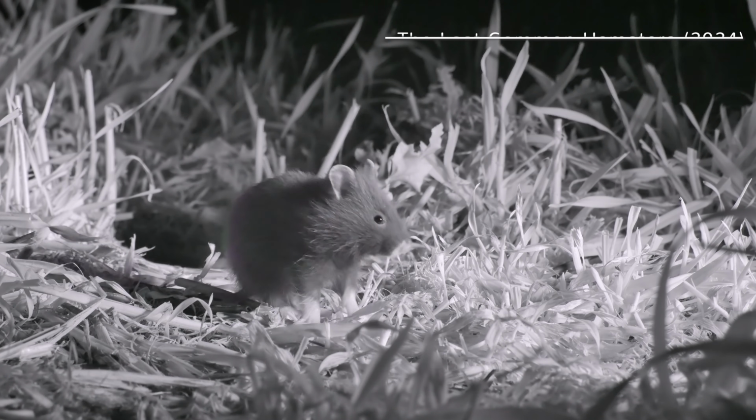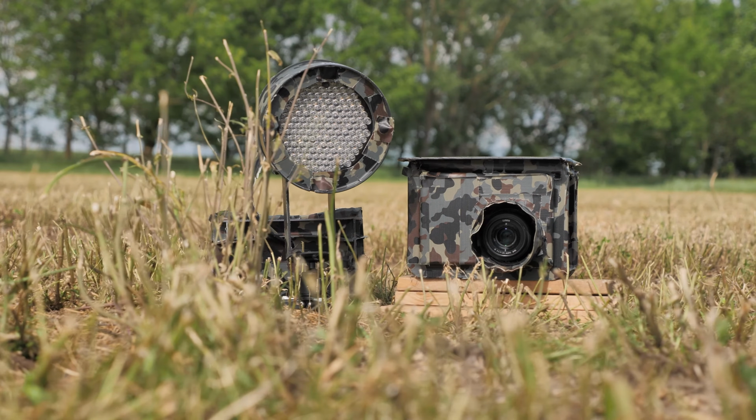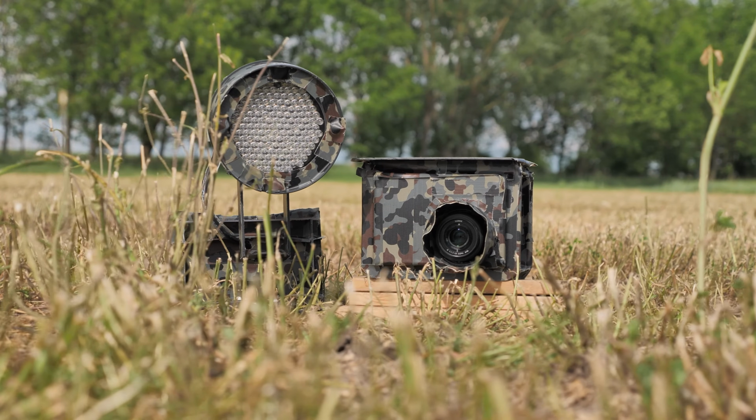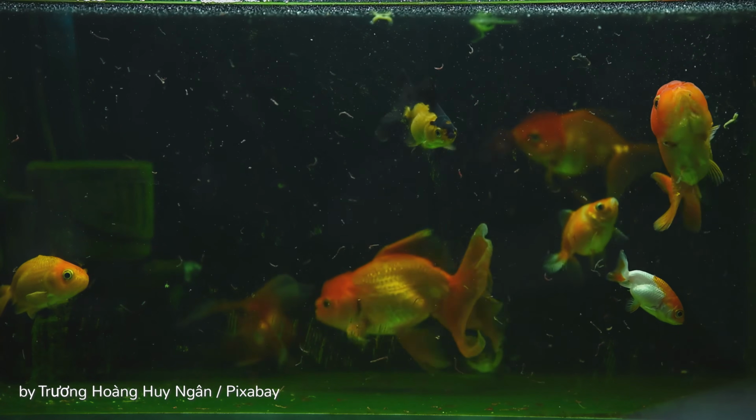Depending on the wavelength you use for your infrared light source, the light is completely invisible or almost invisible for humans. But attention, it is not invisible for all animals. One example are goldfish, which can see infrared and ultraviolet light. There are some species that can maybe not always see but sense this kind of technology.